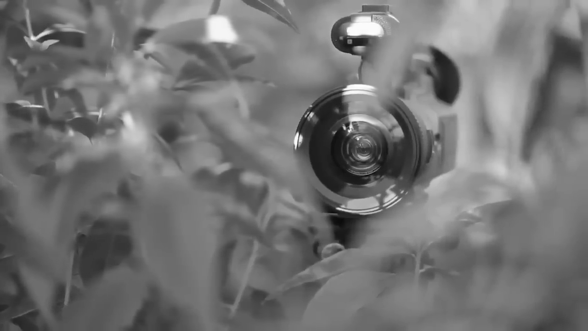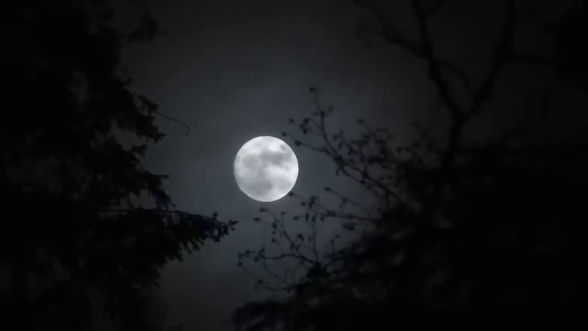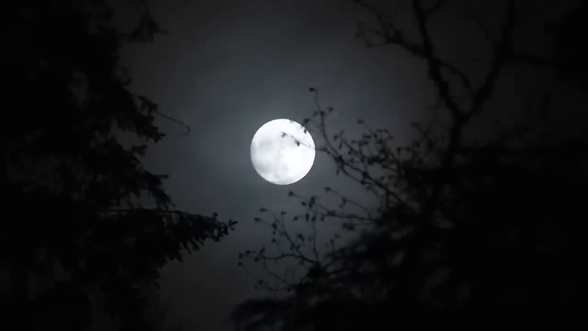Strange creature. One spooky night deep in the jungle, something really creepy happened. A hidden camera in the tall trees saw it all. Picture this. The moon is shining weirdly, and out of the darkness comes this really scary creature.